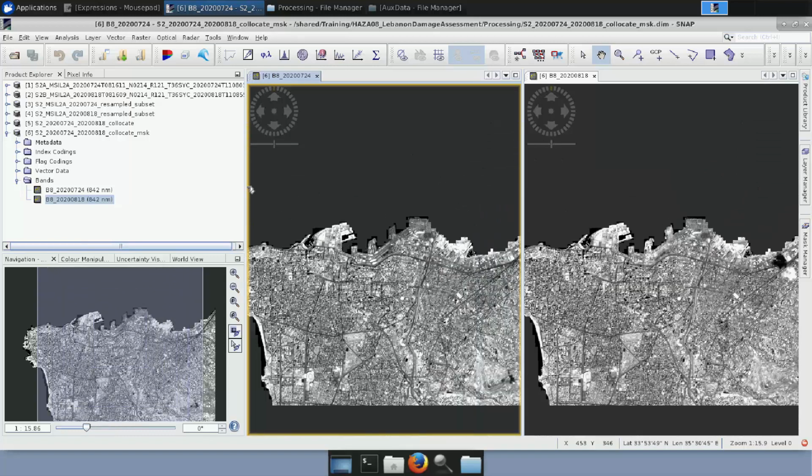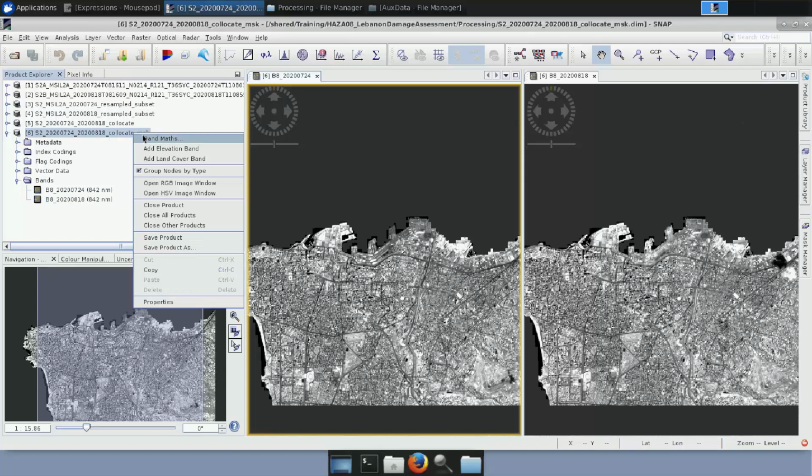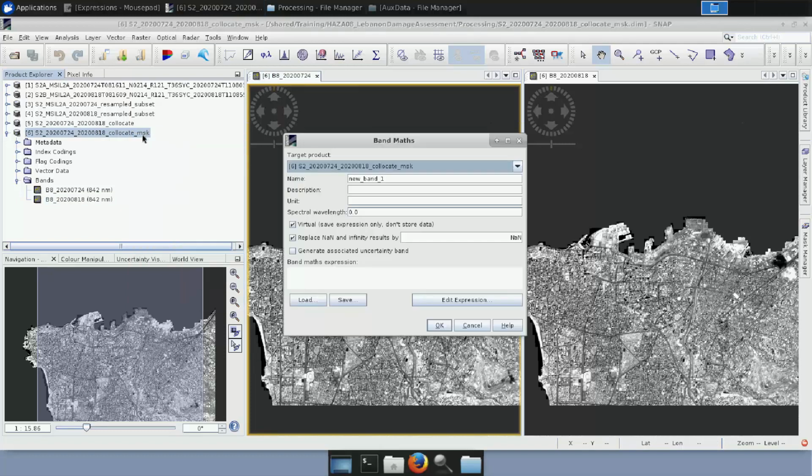We will just go here, right-click, go to Band Maths. We will name this band Changes Sentinel-2. We will deselect this one, the virtual save expression only, because we want to store the data.